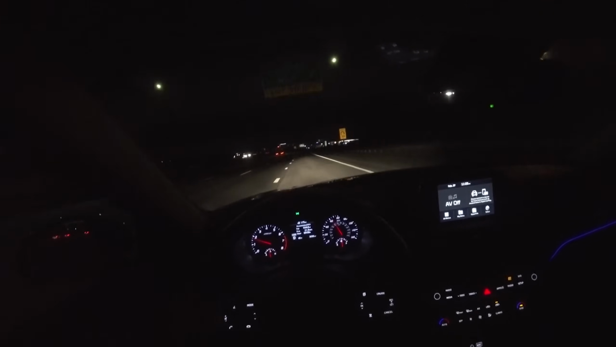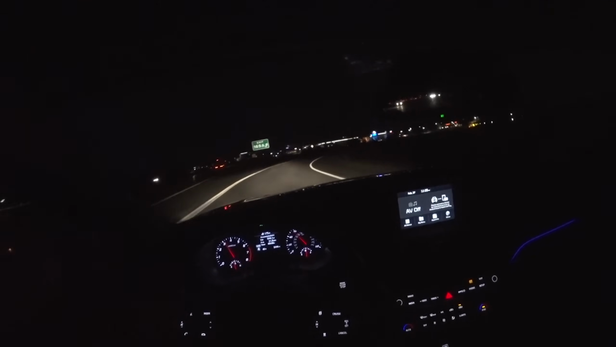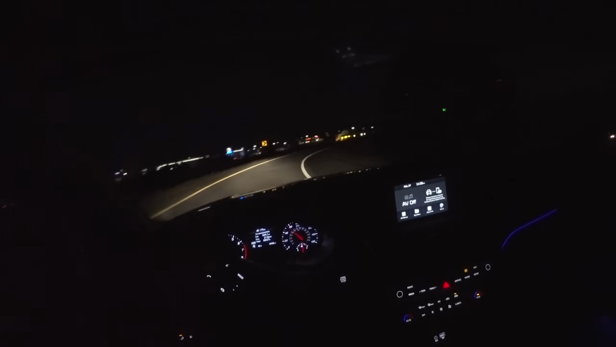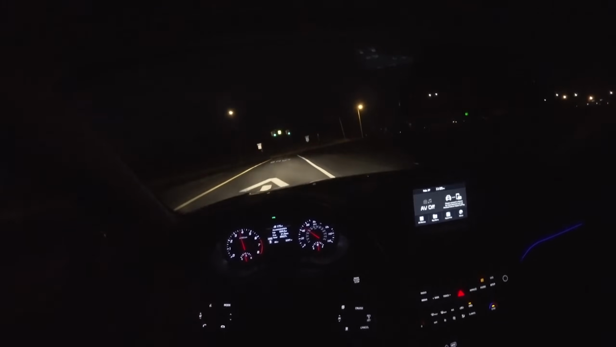But one thing I will say is that I absolutely love the handling in this car. It is phenomenal. There is just so much grip. We're doing higher speeds around this entrance ramp than I usually do in most press cars. Just amazing.